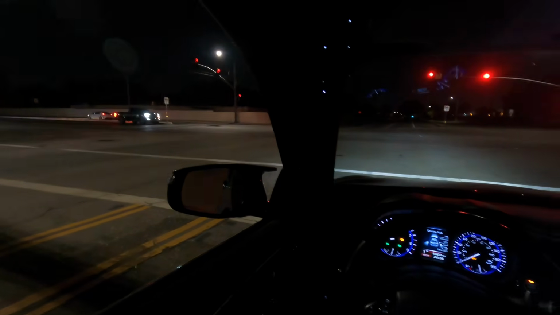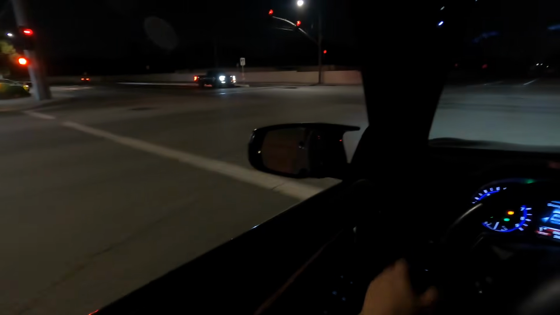Opened up a little bit right there towards the end, but that's one way to start the video, right? Jeez, we got a little Coyote right there, a little 10-speed 5.0. These trucks are dope. I would definitely cop one.